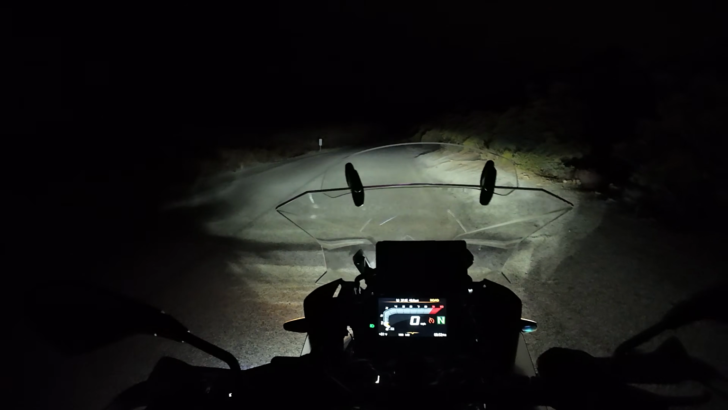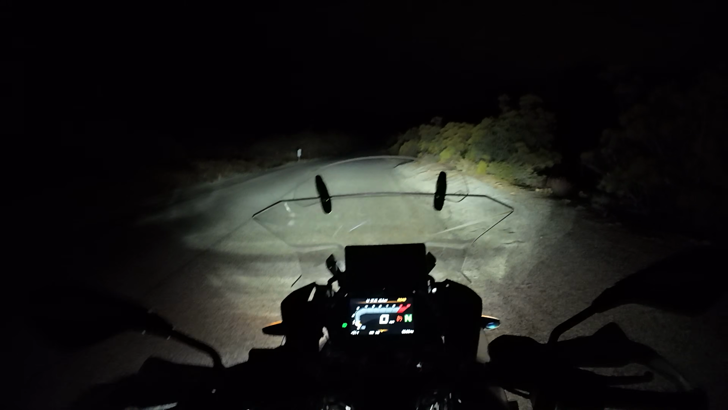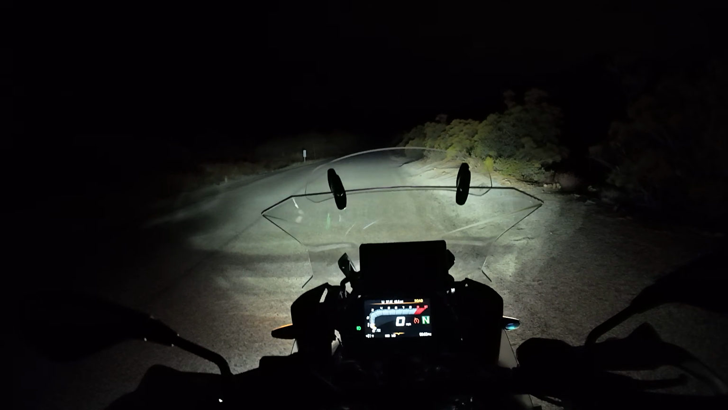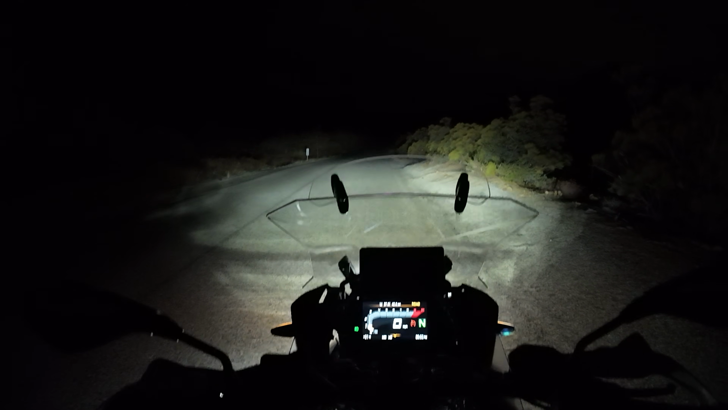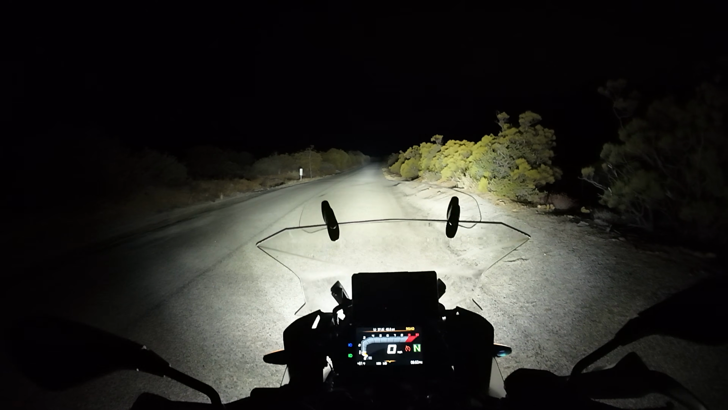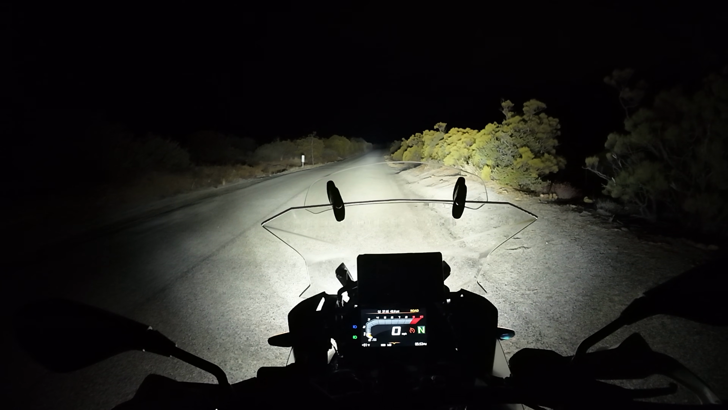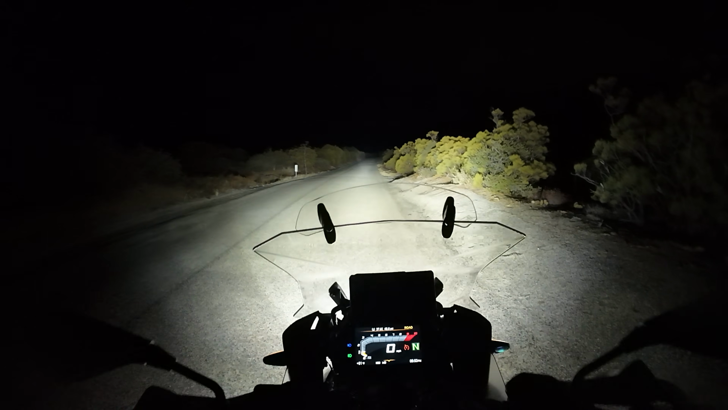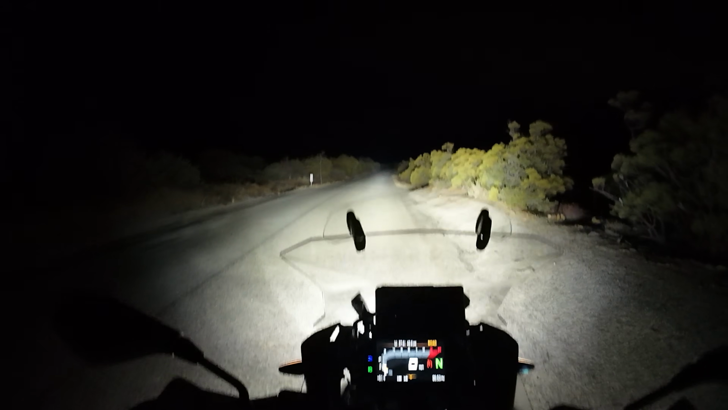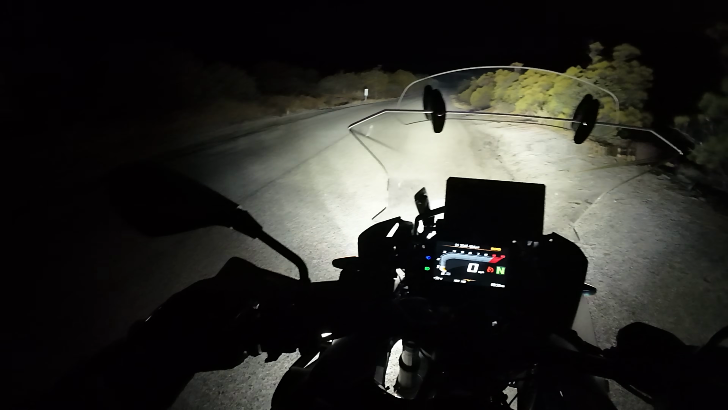Now I've got the wide beam set to 10%, so you can see it just a little bit more. That's 10%. So on the low beam at night, I don't blind drivers. Now for the full enchilada. Holy shit. That is the full blast Lone Rider motorcycle lights all the way. I can see like a half mile down the road. It's unbelievable. The difference from the side lighting and the distance lighting is just out of this world.